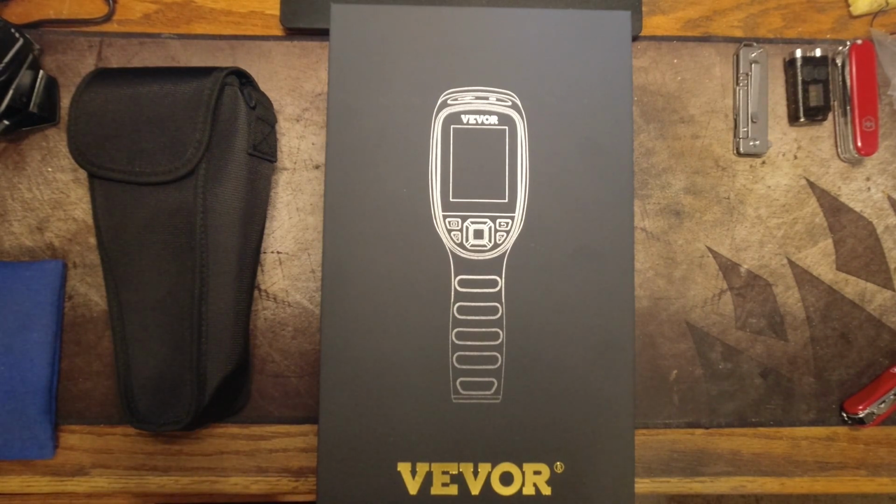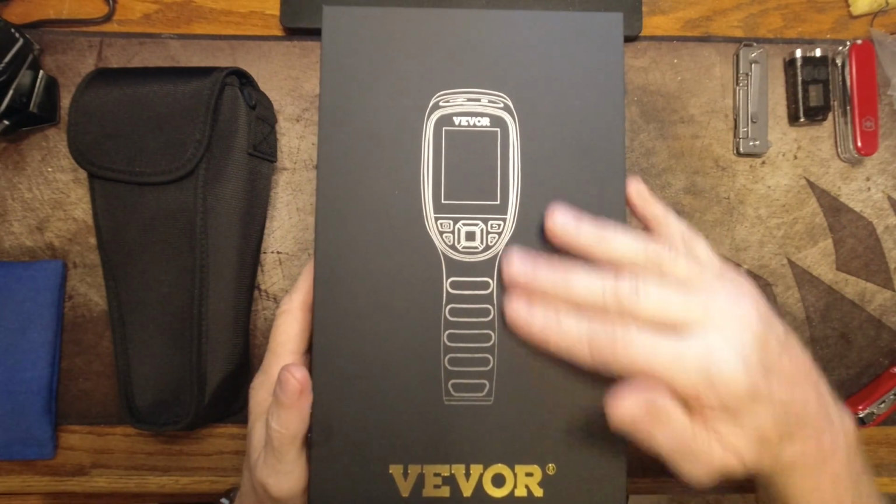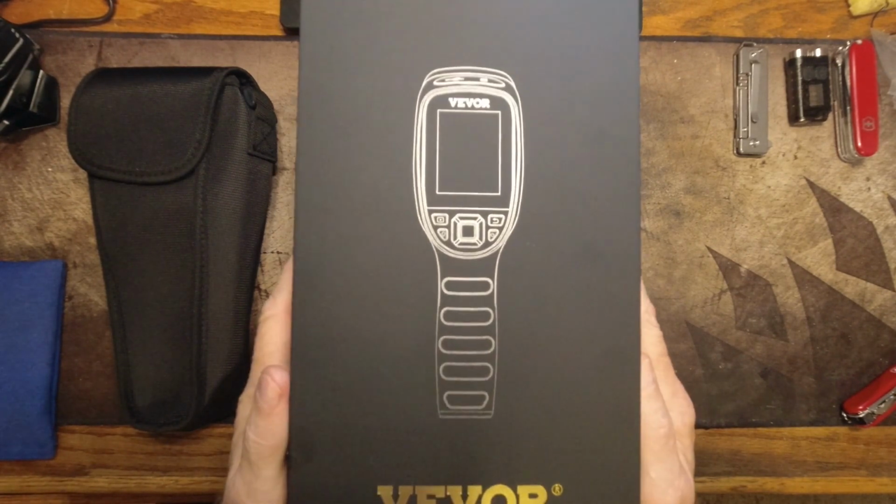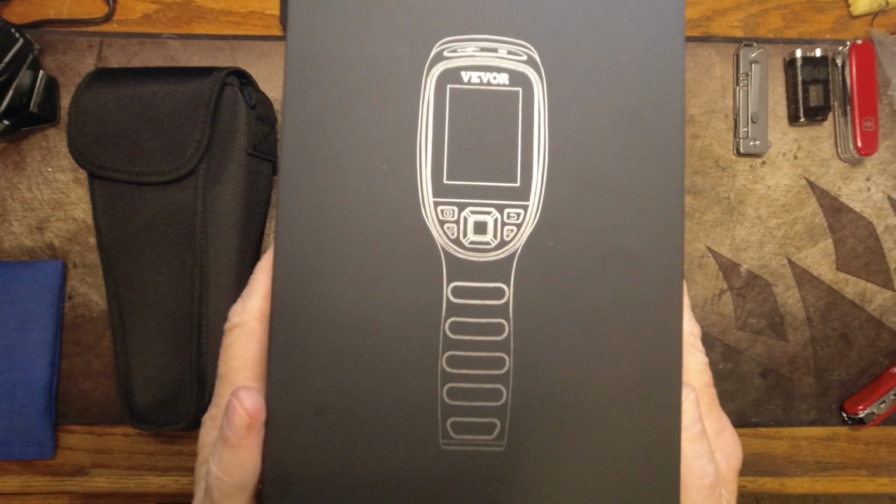So for the record, I have had this out of the box already. It came covered in a cellophane that was so reflective I couldn't get a video of it. So I took that off, and while I had it off, I took it out and charged it. So let's take it out and have a look at it.